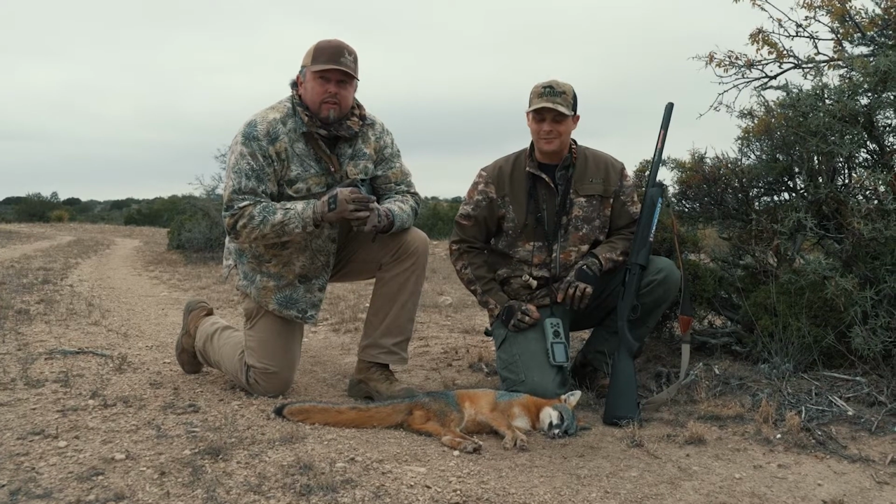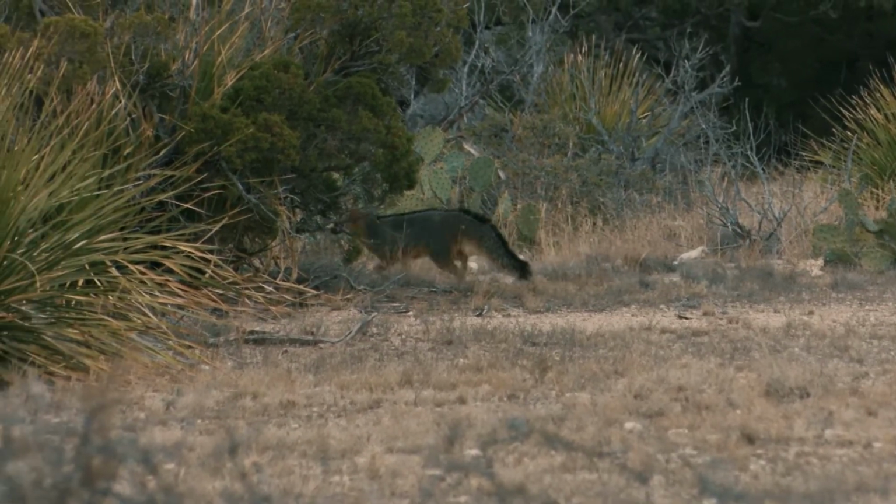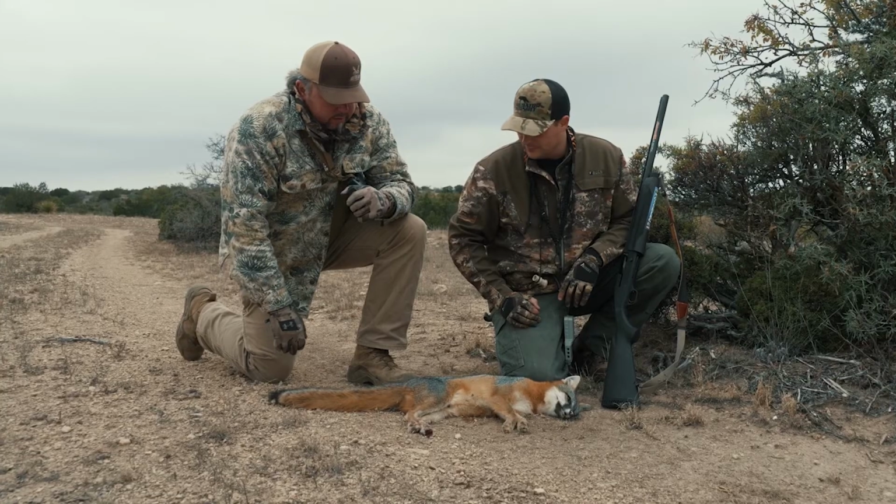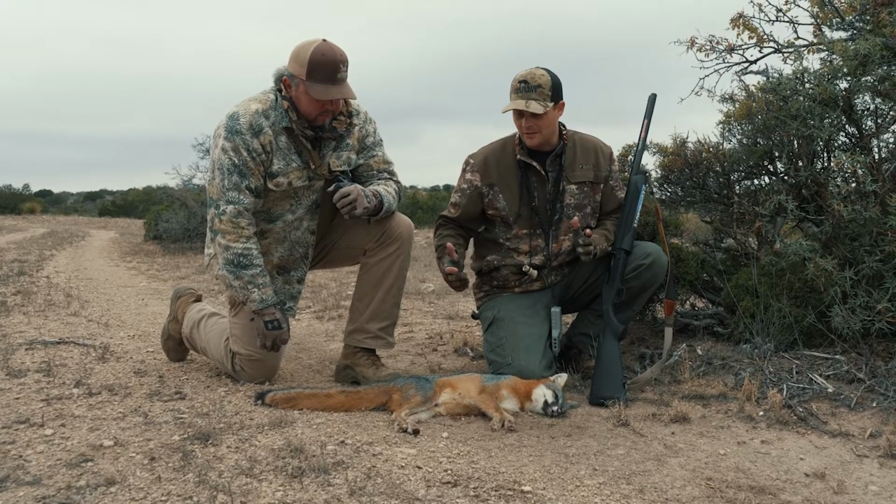He got us on that one. But he hid behind every single thing he could. We figured them out. They're in these deep draws and canyons, and we're trying to work the edges of them and bring them out. I never would have thought a fox would be particular with the wind like it. I mean, they're getting smart, man. Like I said, they're just basically a miniature coyote.